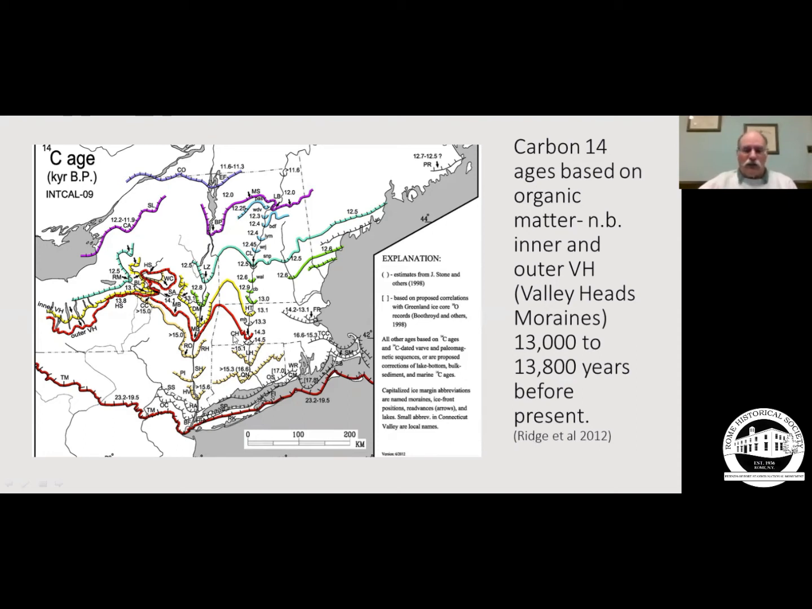Dr. Ridge and a number of other scientists have been studying these moraines. And again, we have some radiocarbon dates, 23.2 to 19.5 thousand years ago on the maximum extent of the ice here in New York State. The valley heads, radiocarbon age dated with a little bit more precise dating than that first set of diagrams I showed you. And here we see 14.5 to 14.3 thousand years ago. 23,000, 14,000. The inner valley heads moraines, about 13,000.